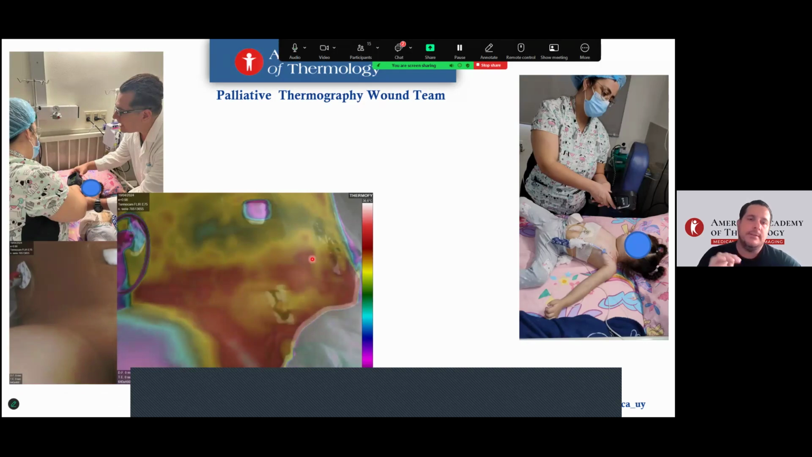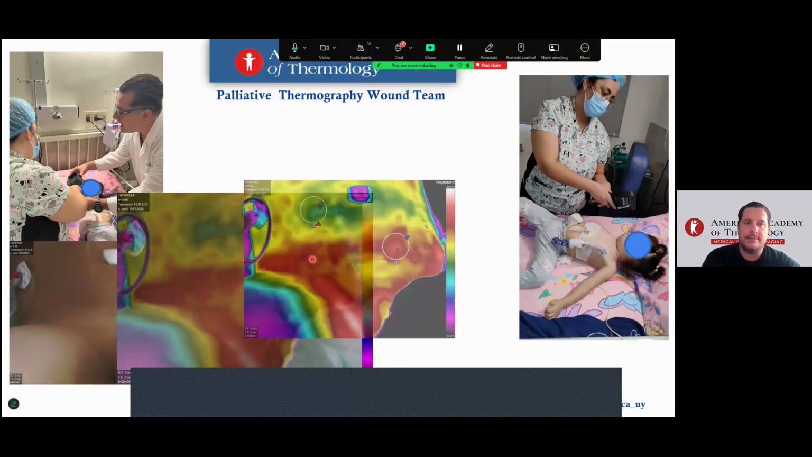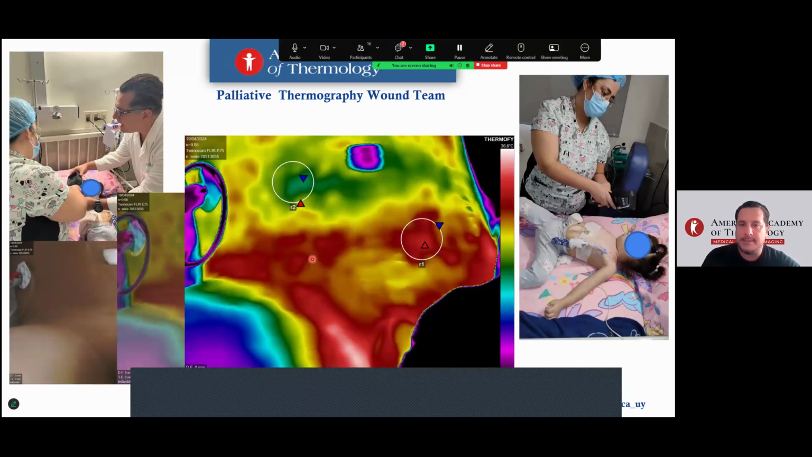The case is not important; what matters is that the formal personnel apply and acquire imaging at the bedside. Look at that, the imaging acquired by the nurses team, with follow-up and decisions made between specialties in real time at the bedside.